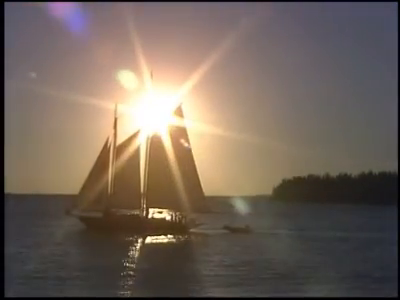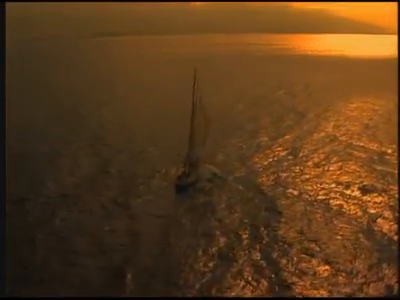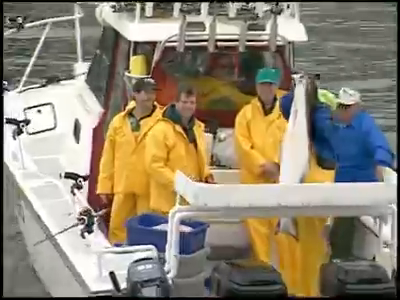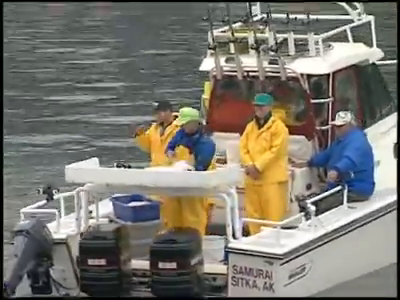With the help of a thermal imaging camera, you can leave port early in total darkness and admire the sunrise at sea, or stay out late and go back to port in total darkness. Also, fishermen can benefit from the power of thermal imaging. They can head out early, return late, or even fish around the clock.